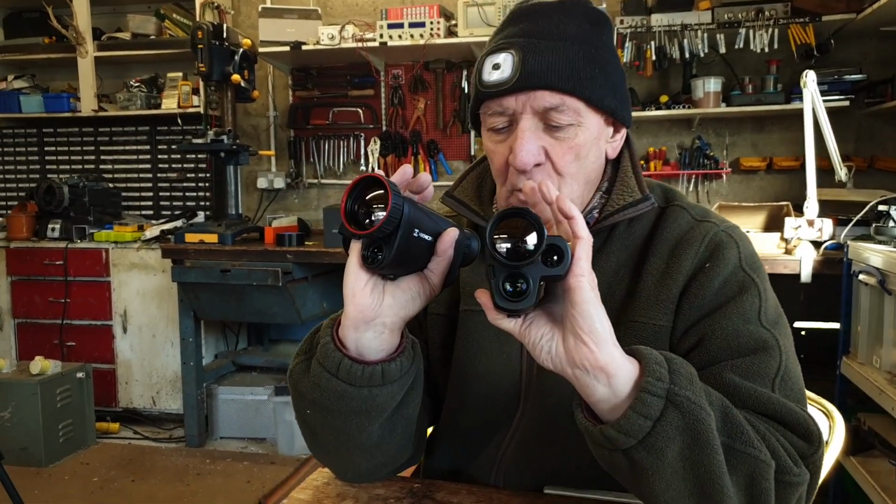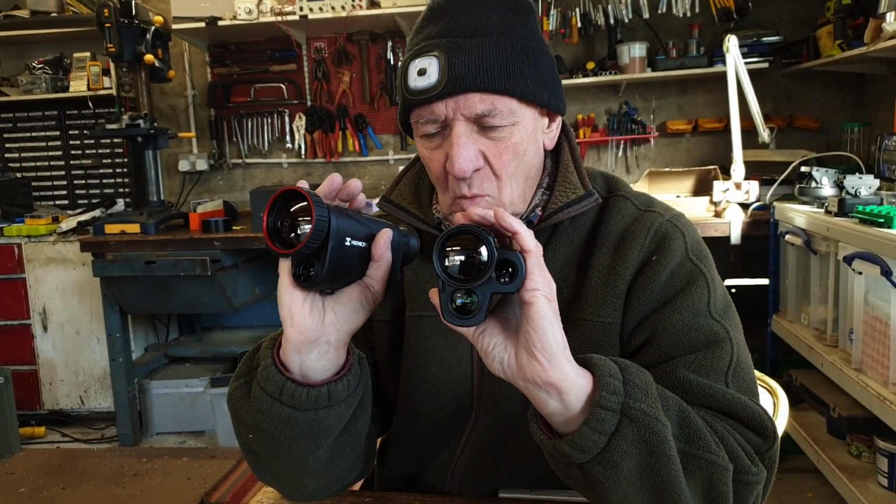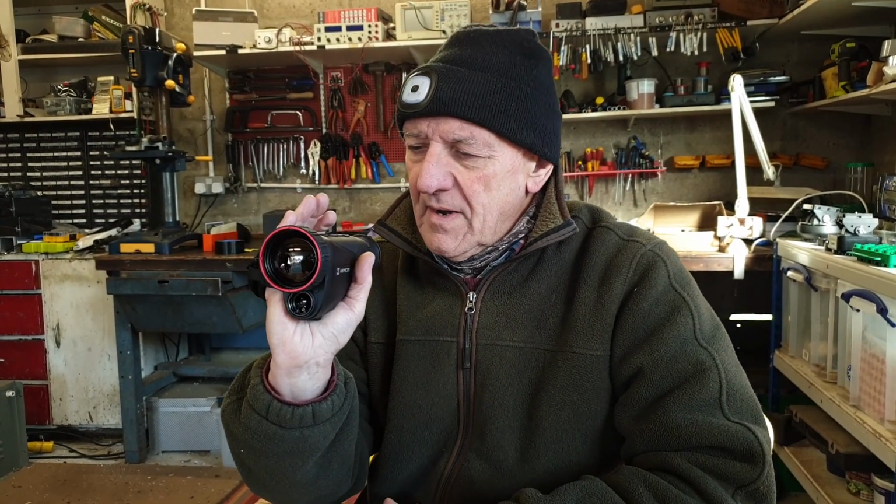I have to say, on both of them, the rangefinders work, and on this one you can set how long you want it to range for, up to almost an hour, which obviously is going to do the battery in. But some are a bit flaky. Some I wasn't getting it to read a range. I'd be pointing at the roof line and it would be giving me no numbers, just red lines. Try it again and it would come up with a range. It wasn't always ranging as well as I'd hope.